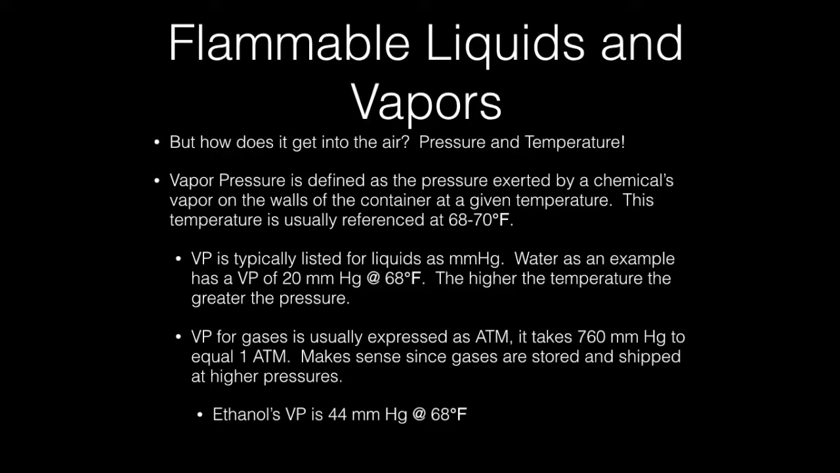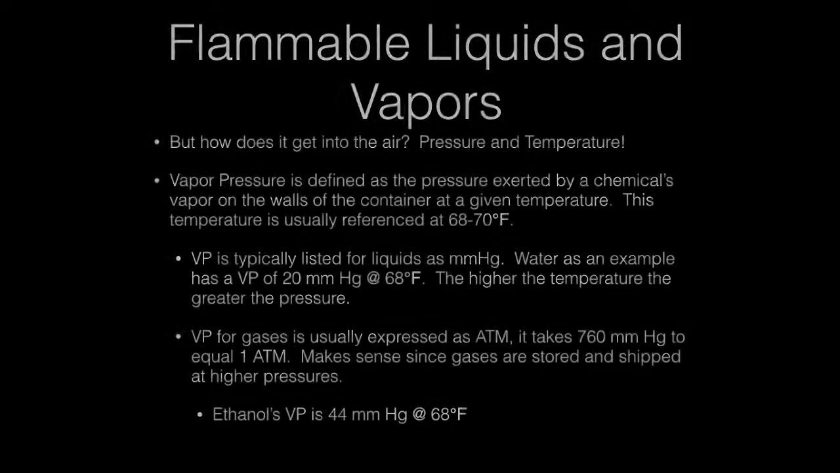For chemicals that are true gases, the vapor pressure is usually listed as ATM, or atmospheres. It takes 760 millimeters of mercury to equal 1 ATM. This makes sense since gases are stored and shipped in cylinders at higher pressures. In our example, ethanol has a vapor pressure of 44 millimeters of mercury at 68 degrees.